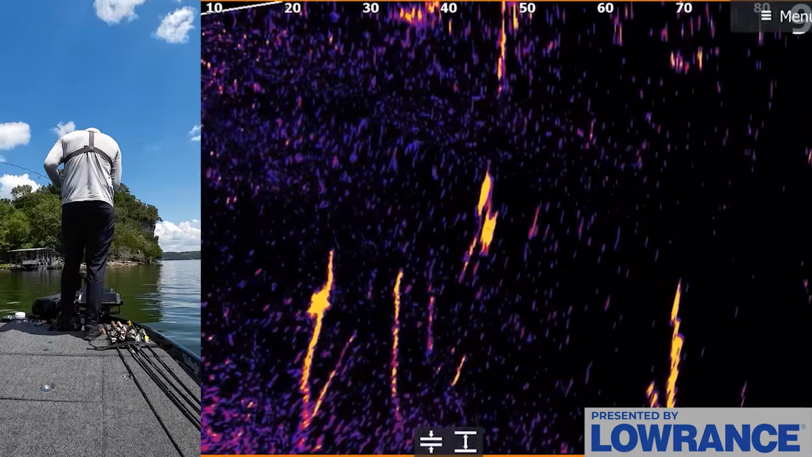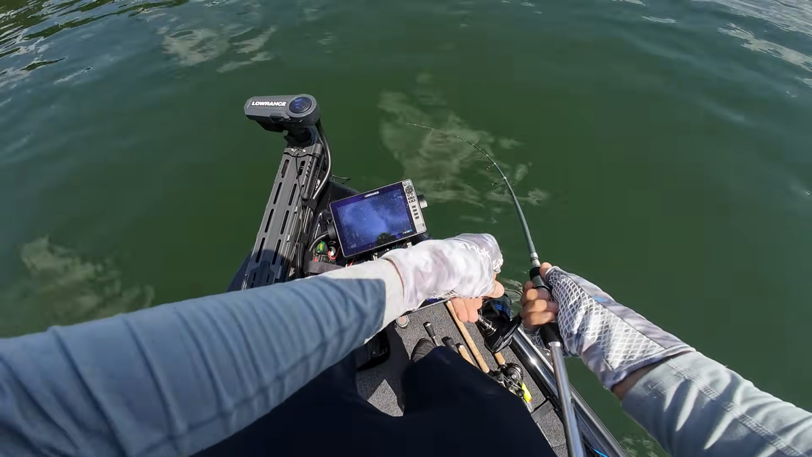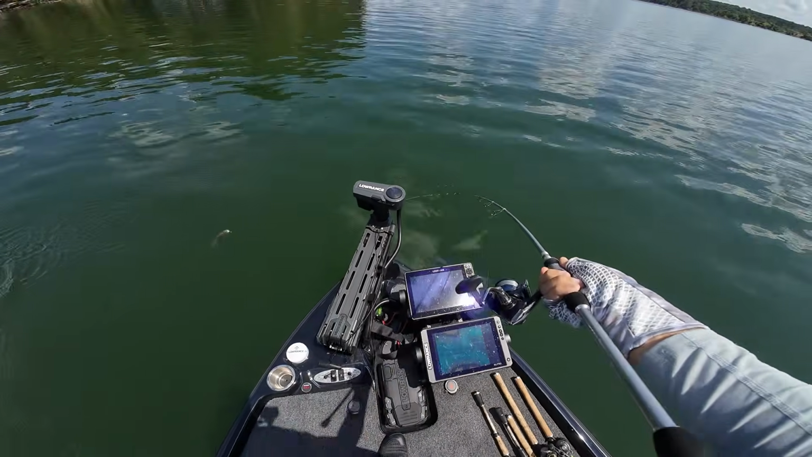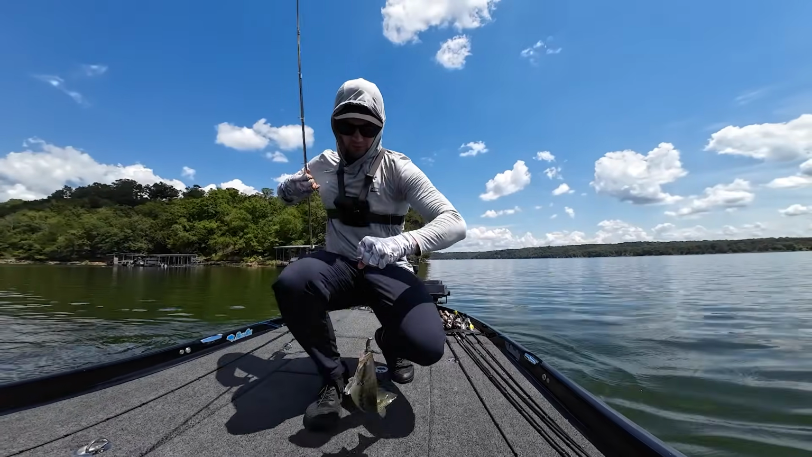One of you come get it. Come on, come on. Got him. There we go, finally. There's some fish out here around these trees. Made a bait change. Not a big one. Okay. Maybe this is what we're seeing out here, guys.